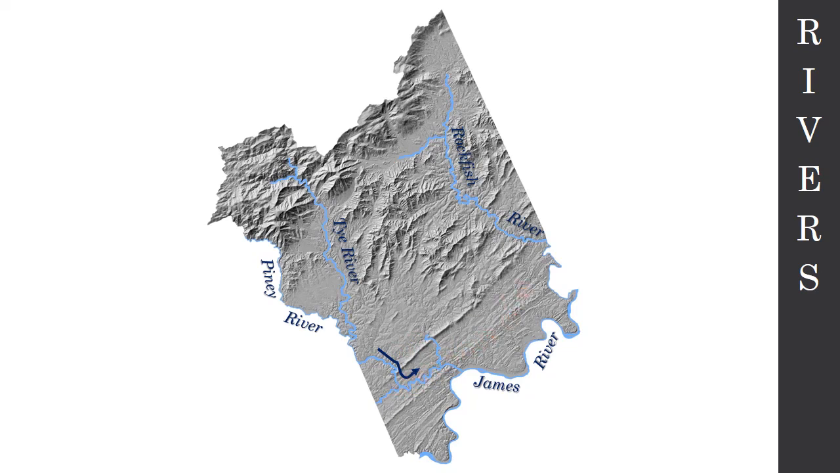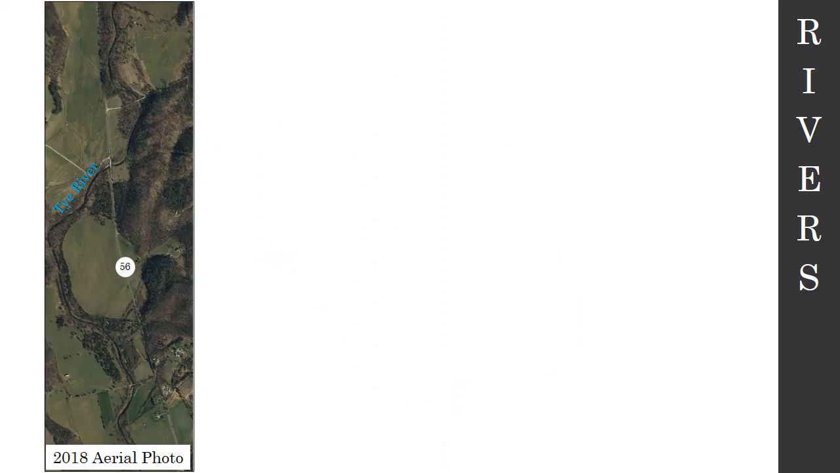So kind of interesting. Now I want to go and look at something a little more specific here along the Ty. So this is our aerial photography. To the north, if you were to continue north up 56, you would get to Tyro. If you were to continue south along 56, you would go to Massey's Mill. So we're somewhere in between. And here's the Ty River on the aerial photography. You can see flowing down like that.